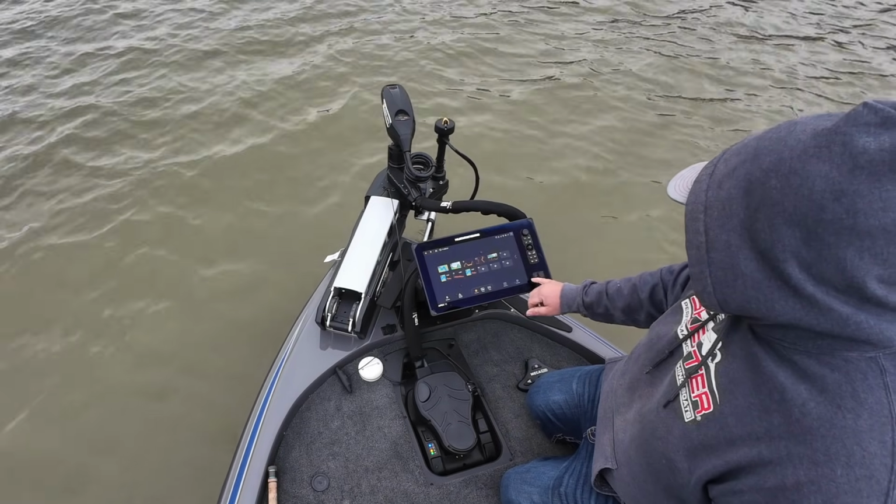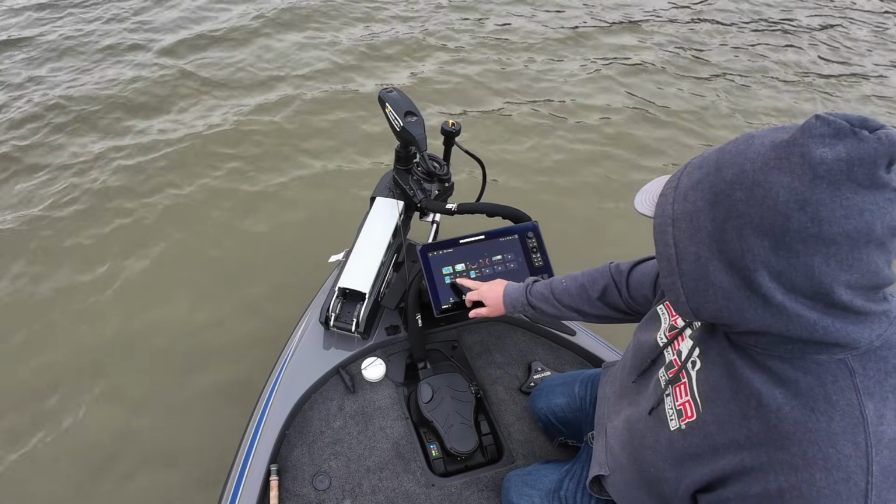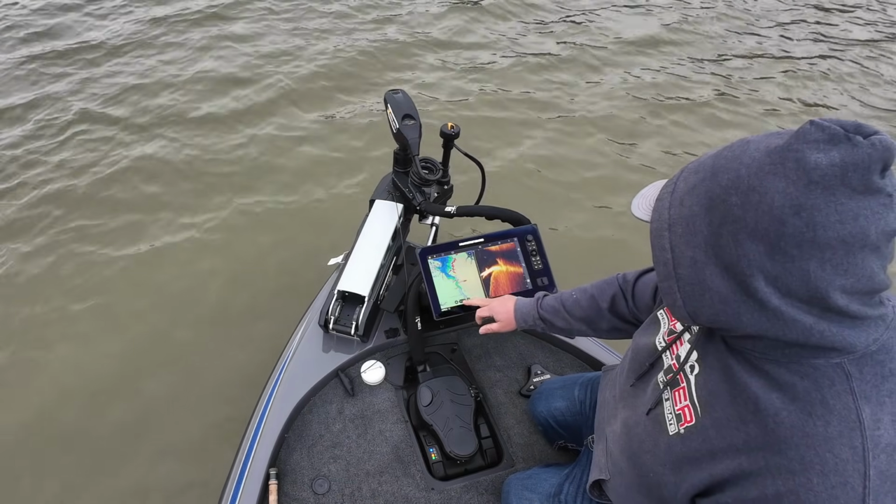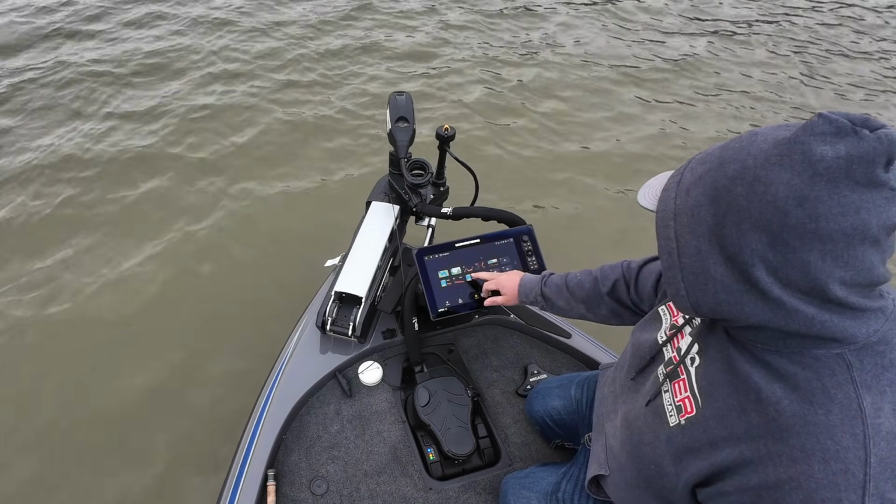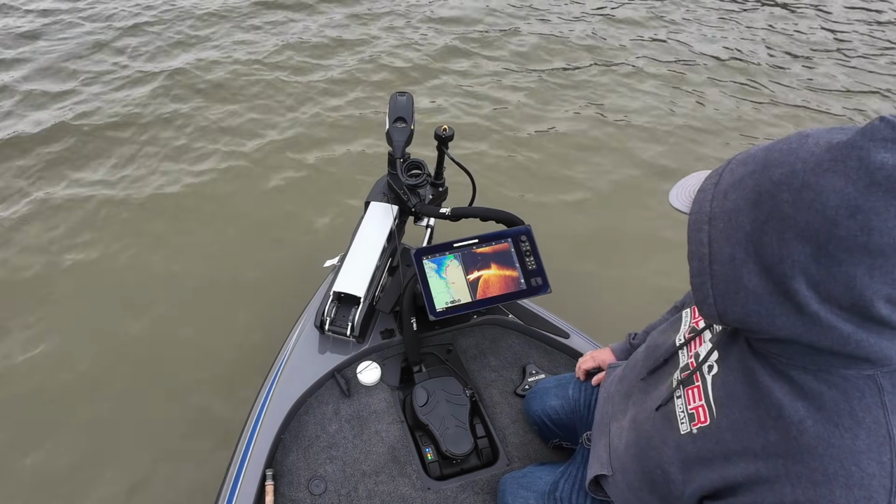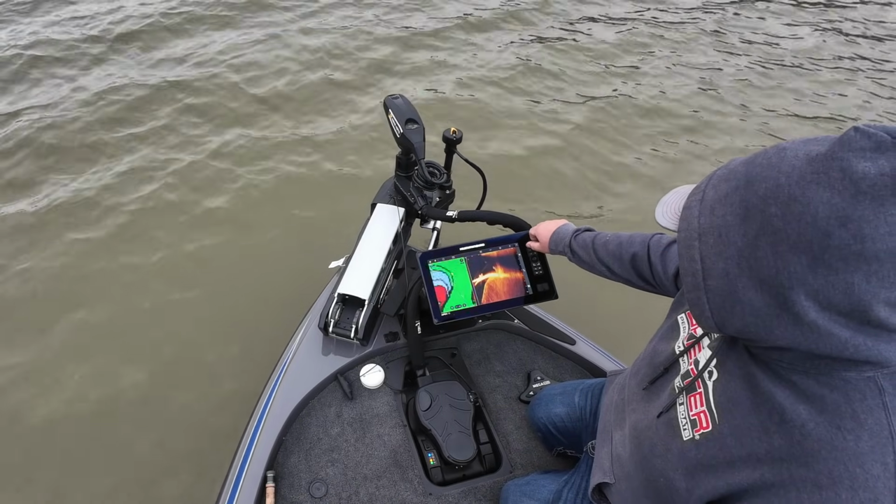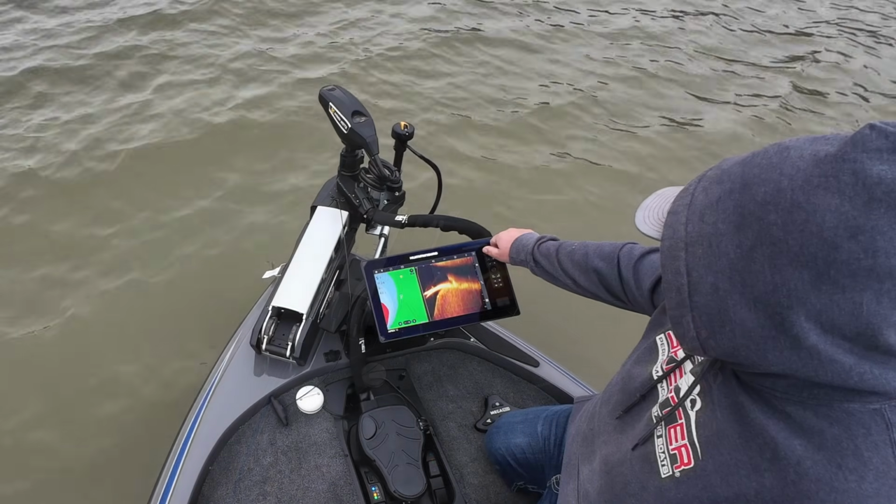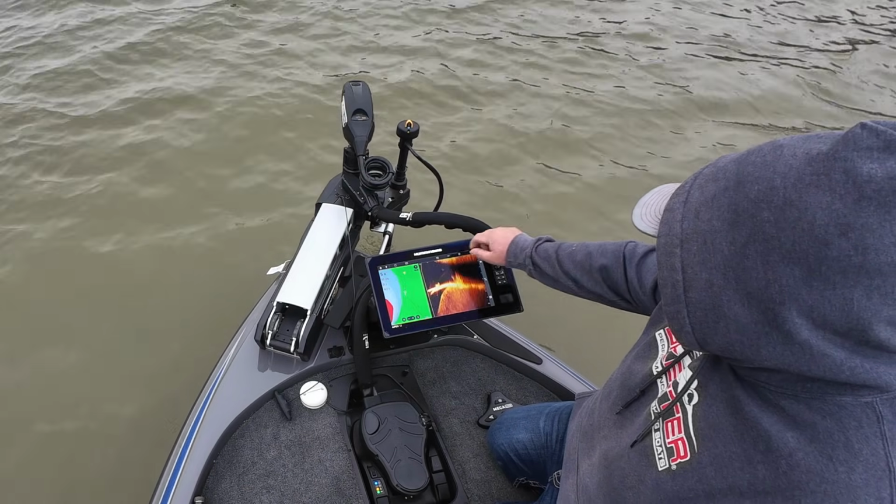Actually, you can't do that on this one. So I think we were on this one. Nope, not that one. We were on this one. Yep, there it is. Okay. So now, when you can zoom in this dial, yeah, there's a waypoint up there.